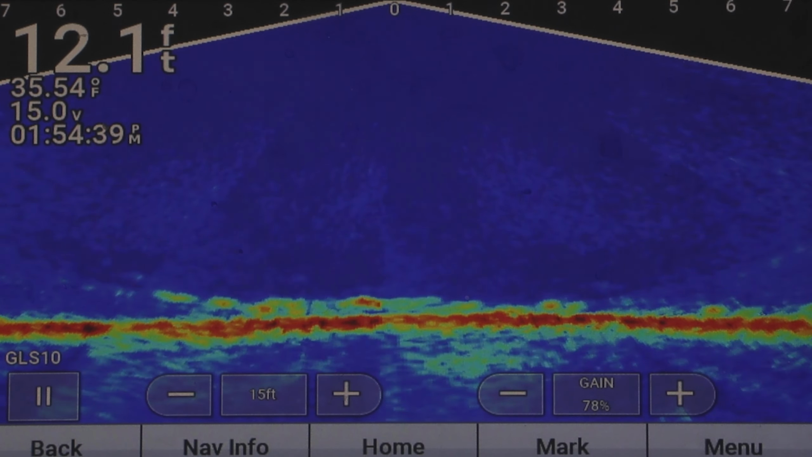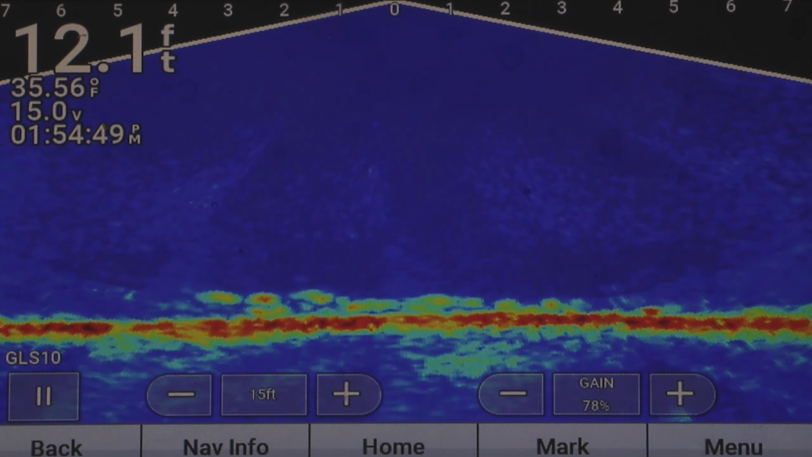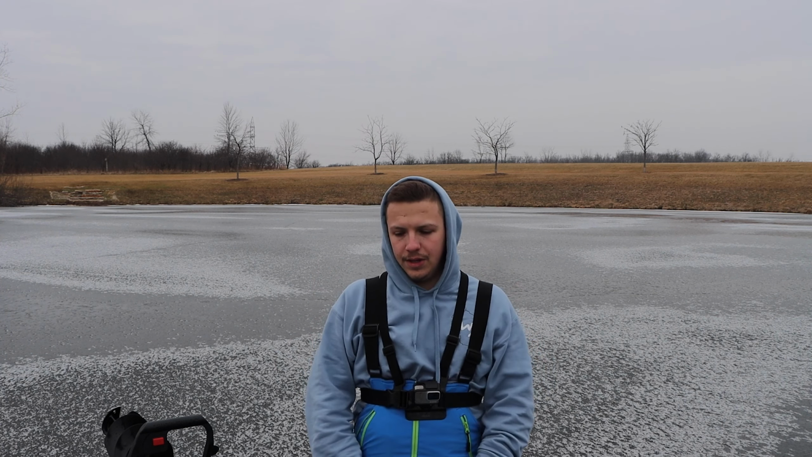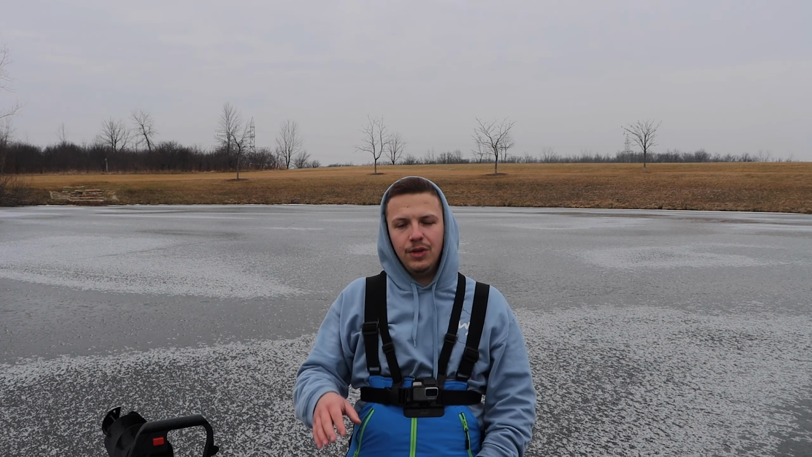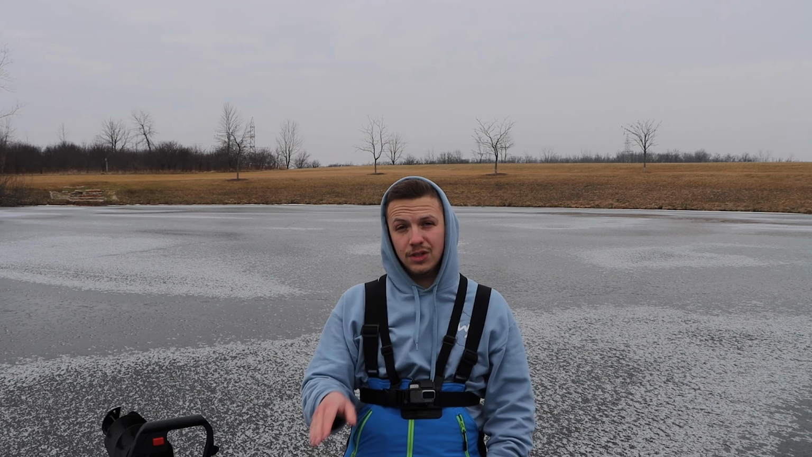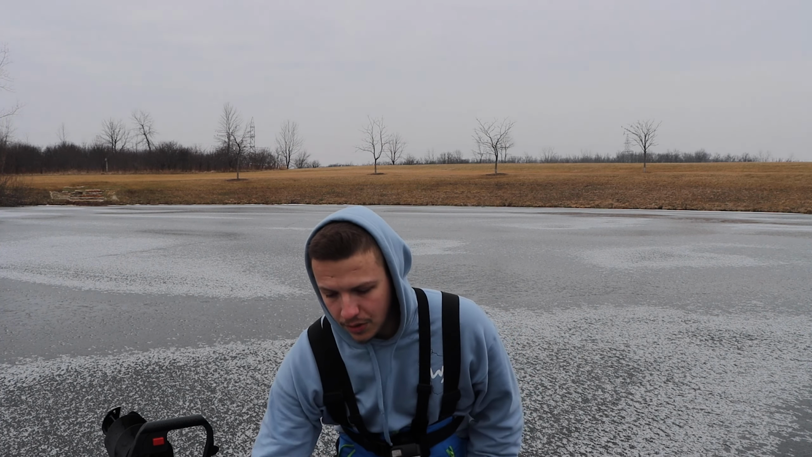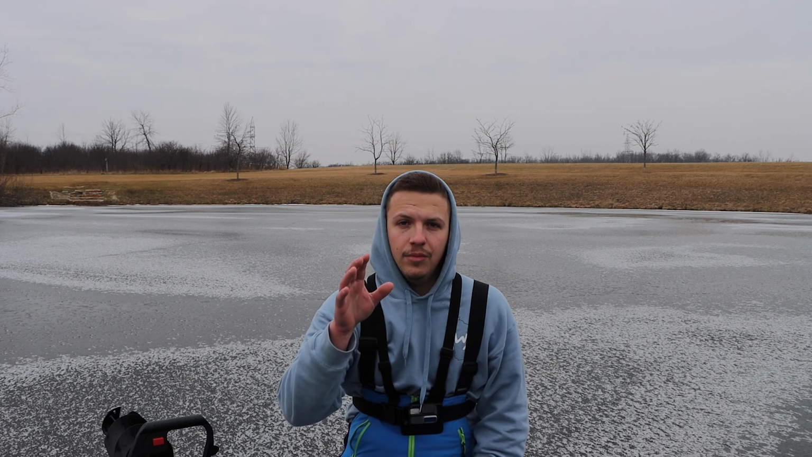Now I want to show you guys one more component of this LiveScope that I really think is going to be the most beneficial for you. All right, guys, I want to go over one last main component that is going to seriously benefit you if you decide to go with this unit, or if you decide to just go with any sort of ice fishing unit in general, and that is a lithium battery.